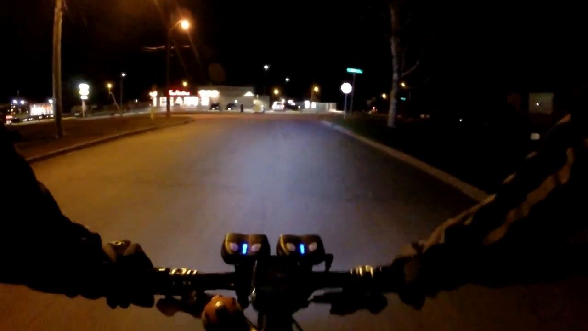Today was stupid windy. Earlier today when I went out, we had gusts up to 70 kilometers an hour, so it wasn't particularly a lot of fun to ride in, but I have to get in my volume. It's a 14-hour week, and today was a really shitty day.